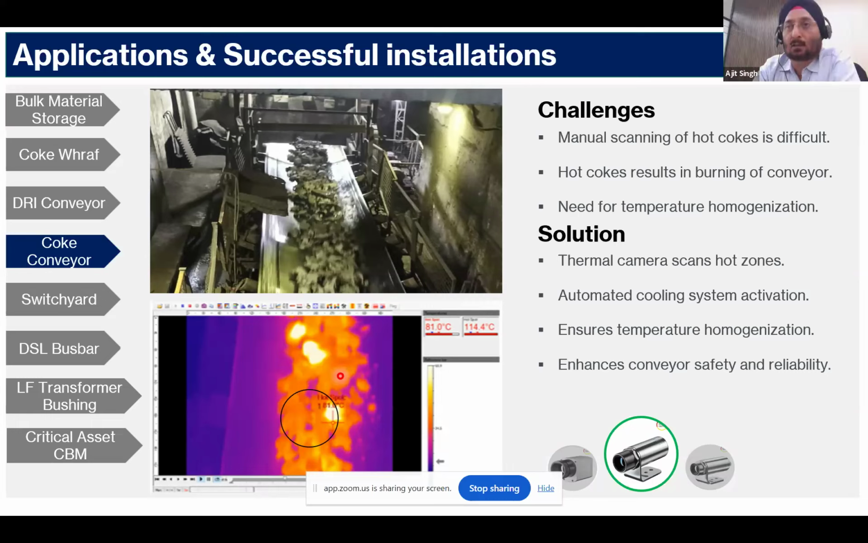Similarly, your counterparts, Vedanta in Odisha, are into the ferroalloy business, and they want to monitor the temperature of electrodes in the smelting furnace. There also they have taken one offer from us, and we are already in this process; we have submitted the offer to Vedanta Odisha, meaning Balco, our Balco units.